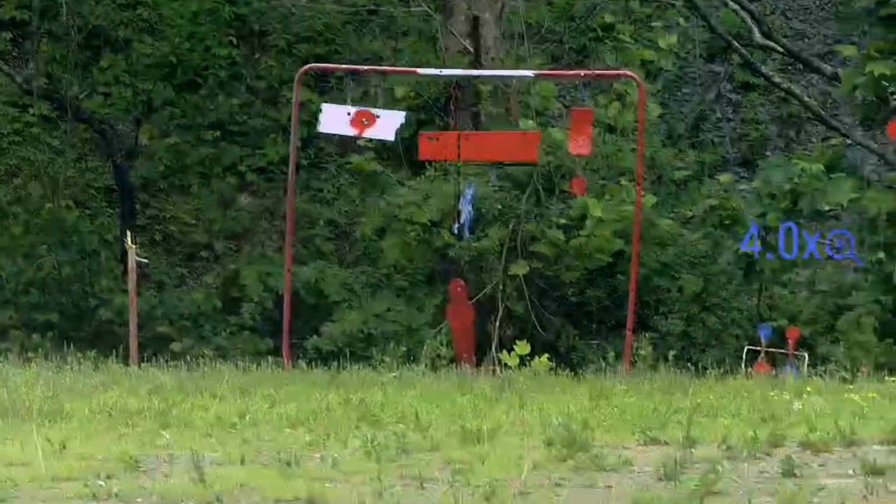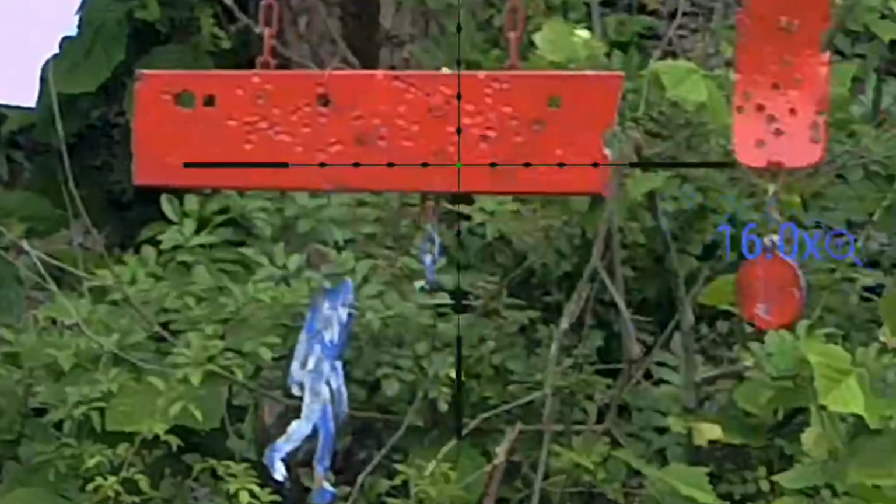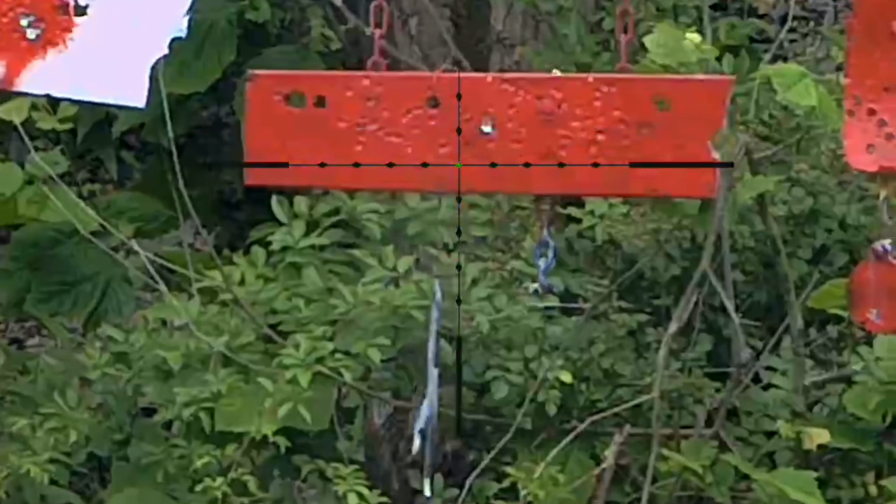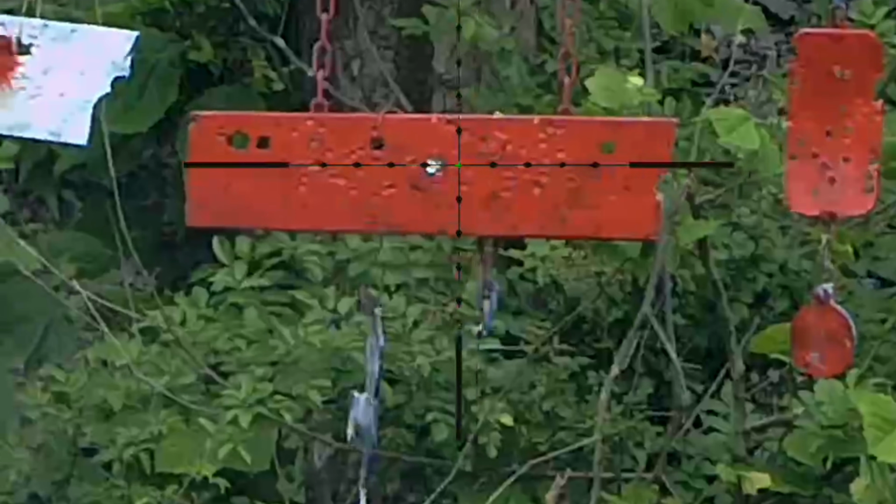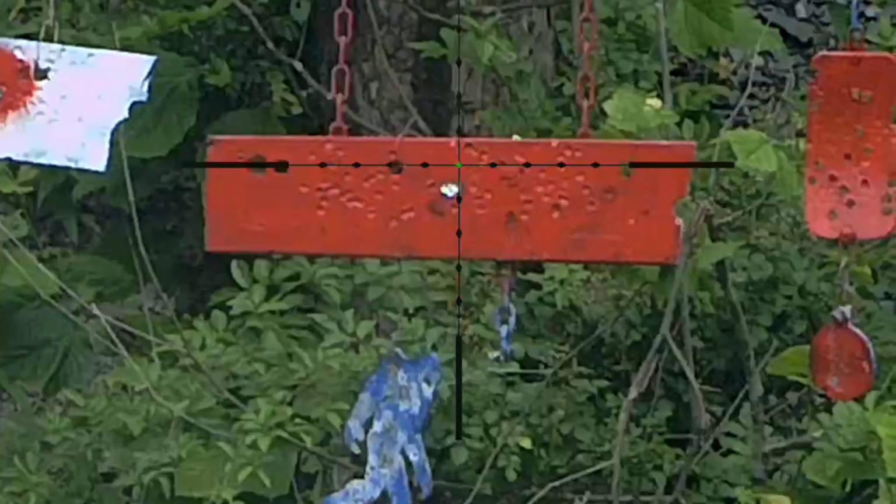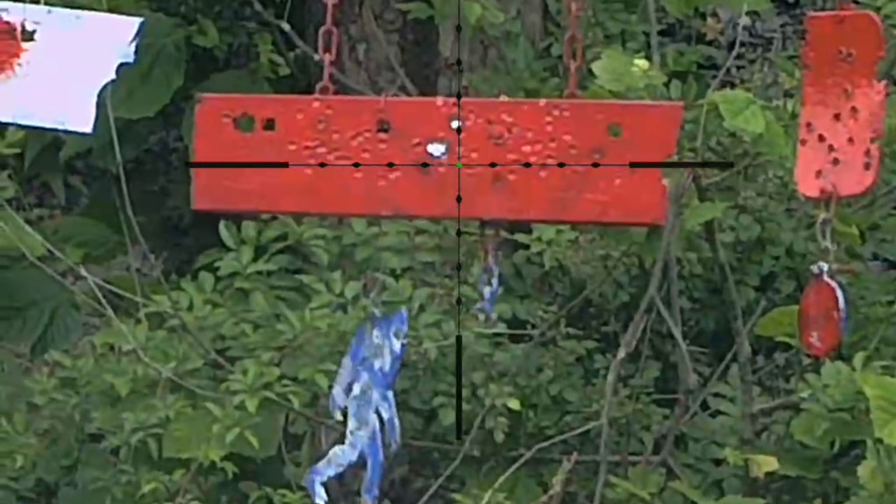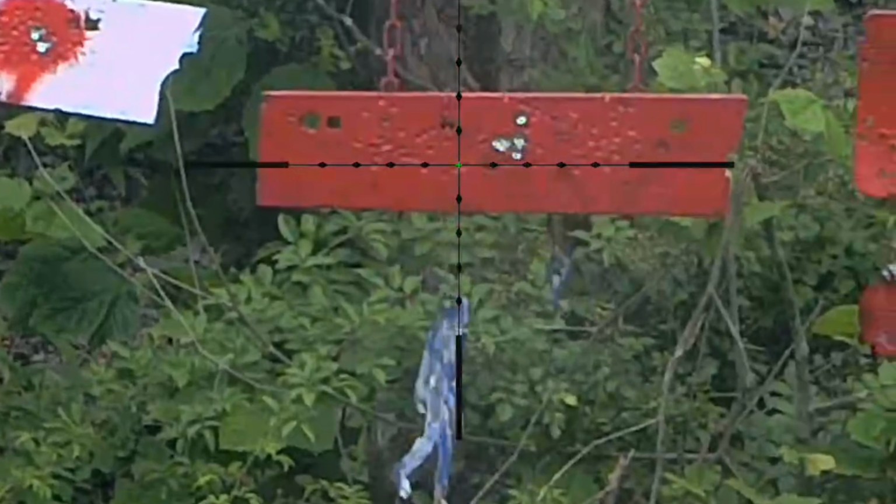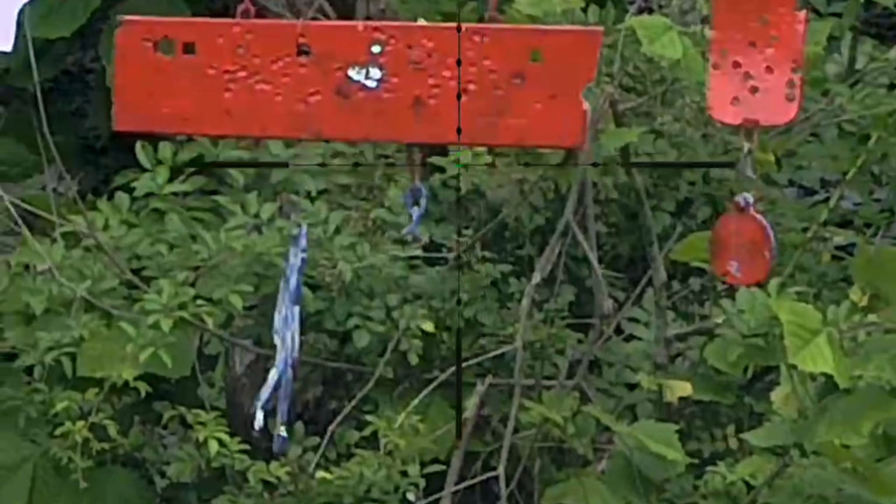Let's give me a little bit of magnification on here. 8 times 16. See if we can put one right in there. You can see, boys, that's dead on accurate. You can see I pulled on that in just a little bit. Pretty tight group right there, especially for 55 grain coming out of a 20-inch chrome line barrel.